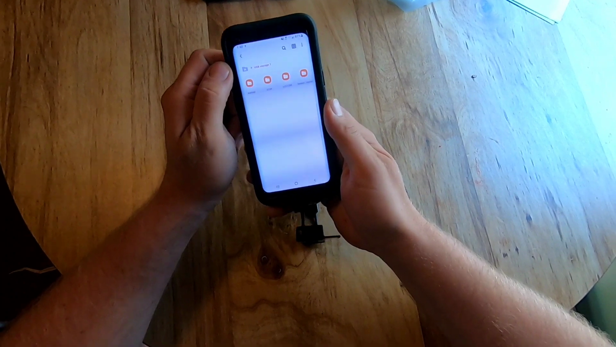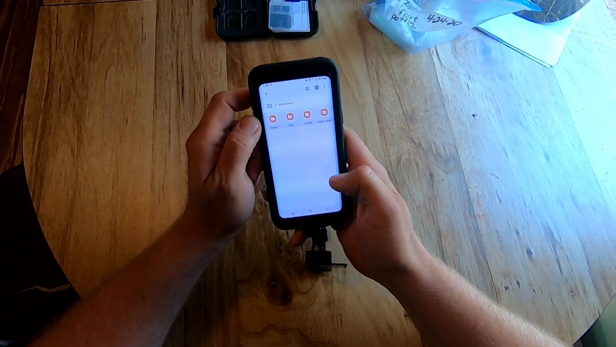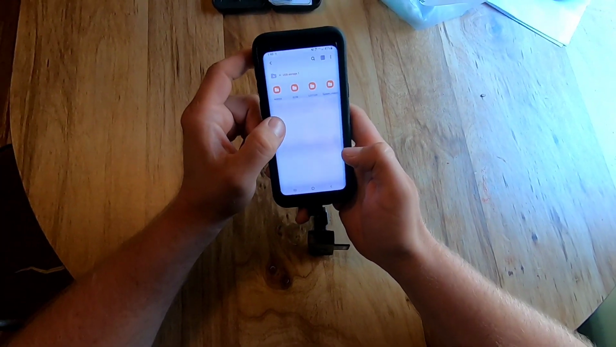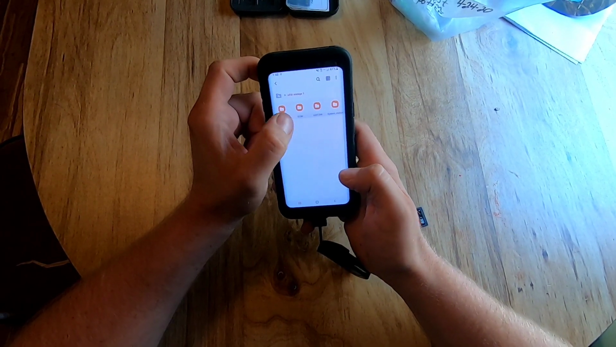Made it back home. Pulled the other SD cards out that we had from across the field. We're gonna sit here and check these SD cards here and see what we got on these ones.